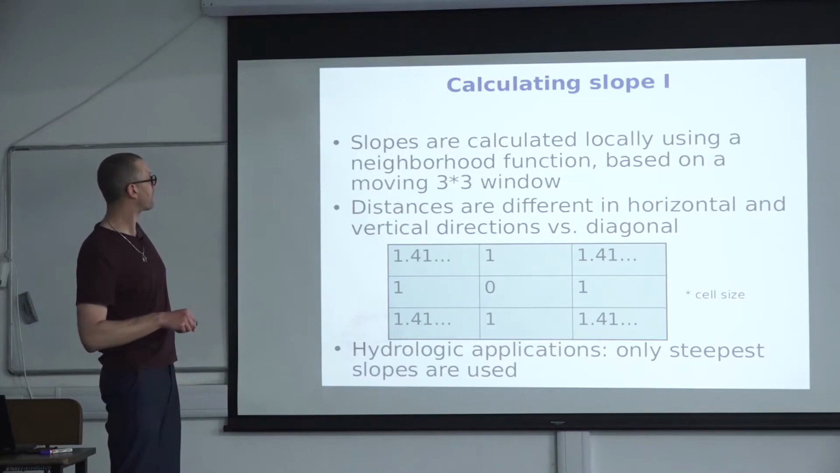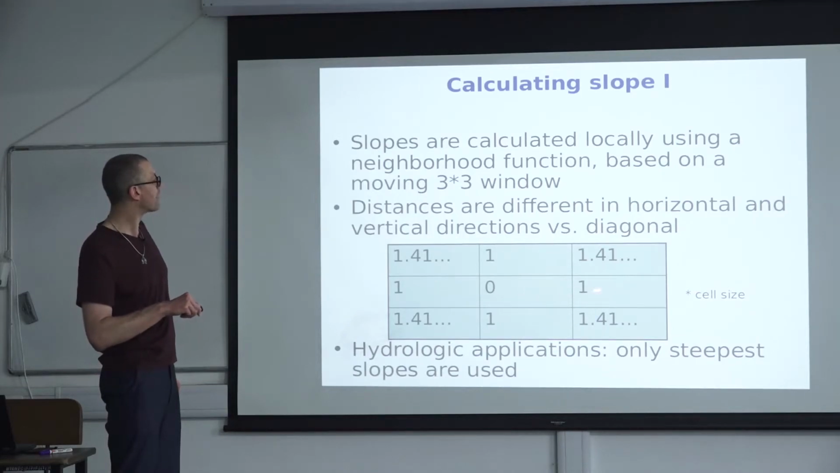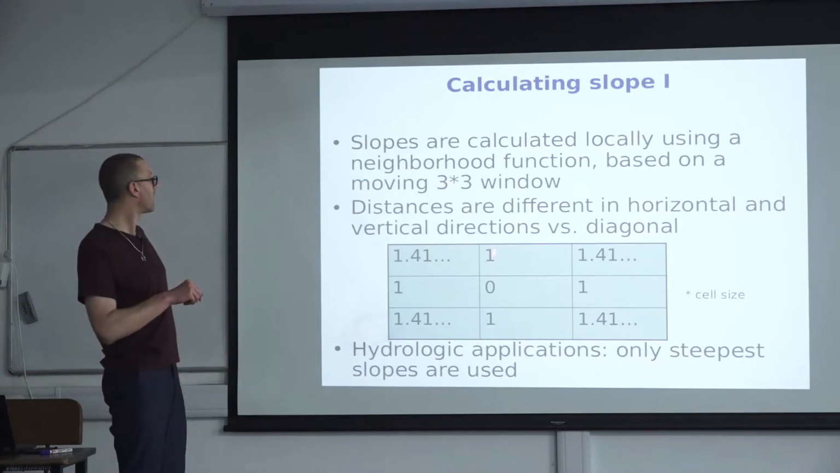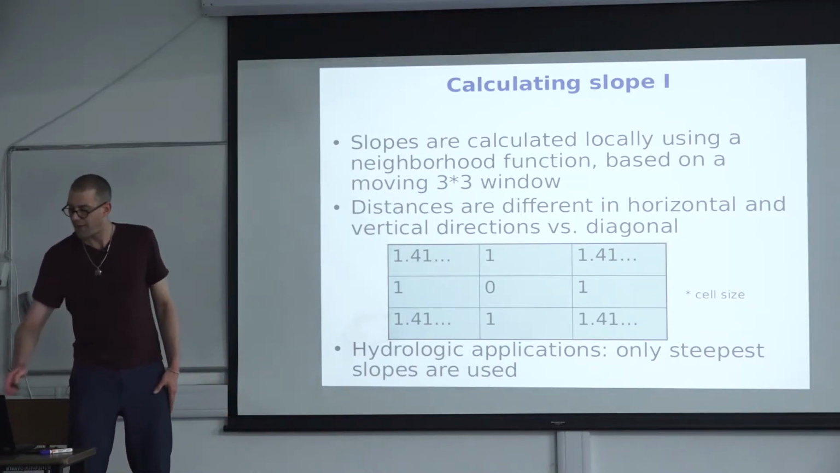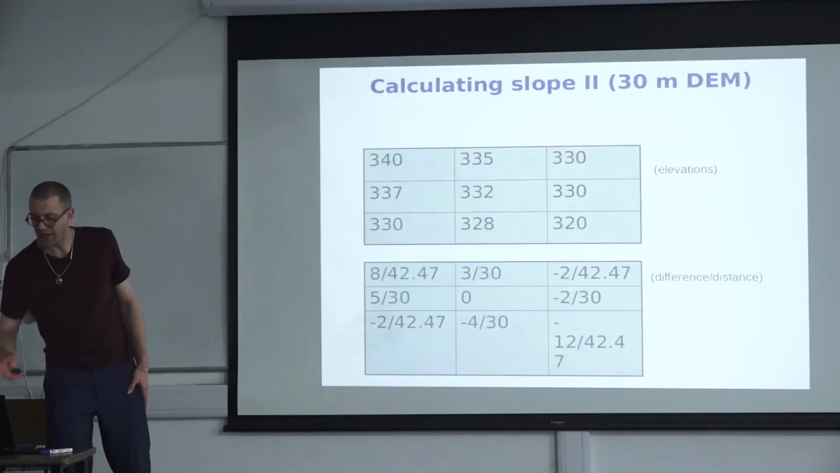For example, if we have the 8 neighbors surrounding our cell in the middle, we know the distance along those grids. So north, south, east, west would be a distance of 1 times the cell size. And if you go diagonal, it's just the square root of 2, right? So that will be the distance. And if we know the distance and the height difference, we can calculate the slope.